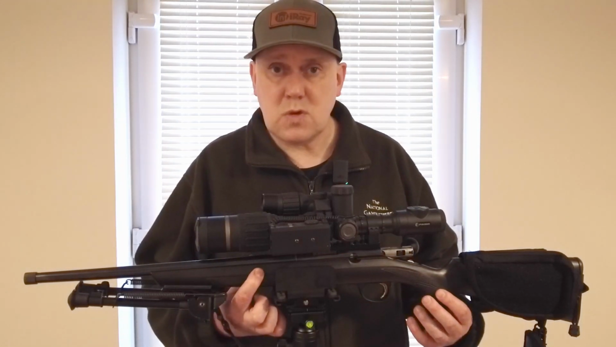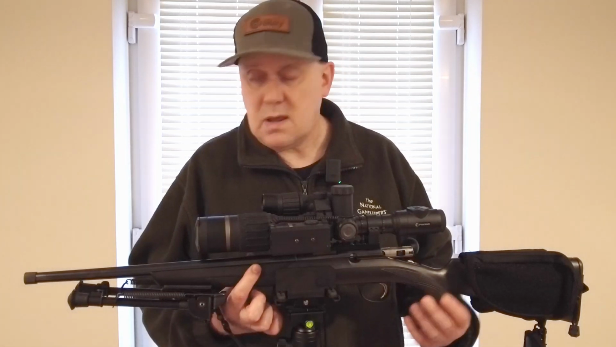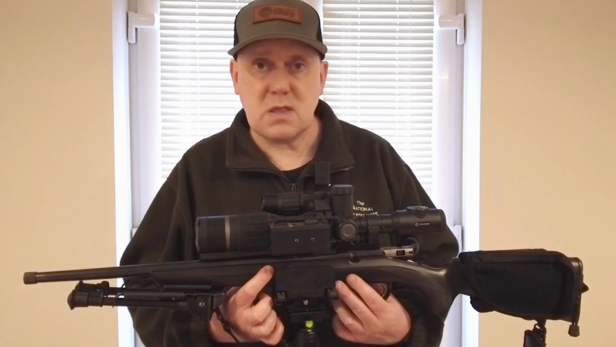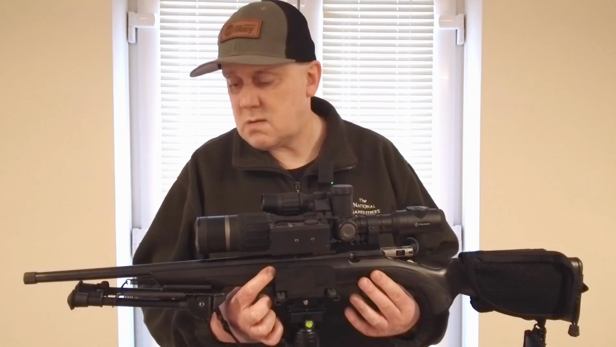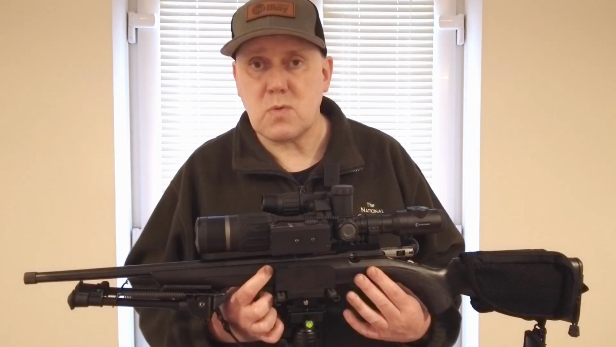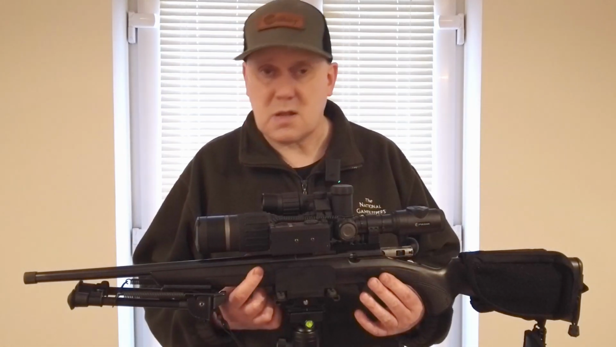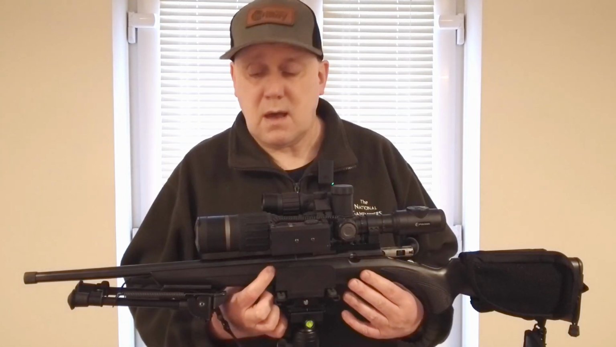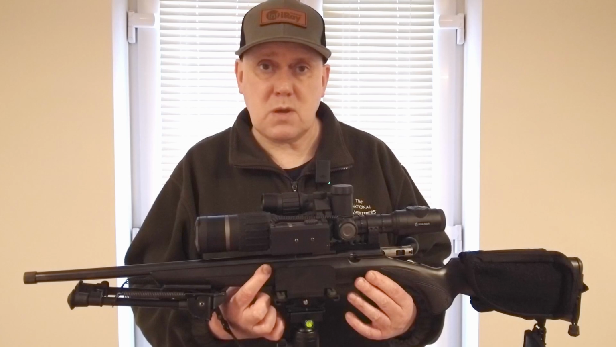And this one has the polycarb stock. It originally had the wooden stock when I bought it, but I knew that wouldn't stand up to the weather conditions. They're a nice looking stock, which is why I got it. But I decided to buy the polycarb stock and put the wooden stock away, and this is the one I use. It's also really reduced the weight of the rifle, which is great when you're carrying a lot of stuff at night.